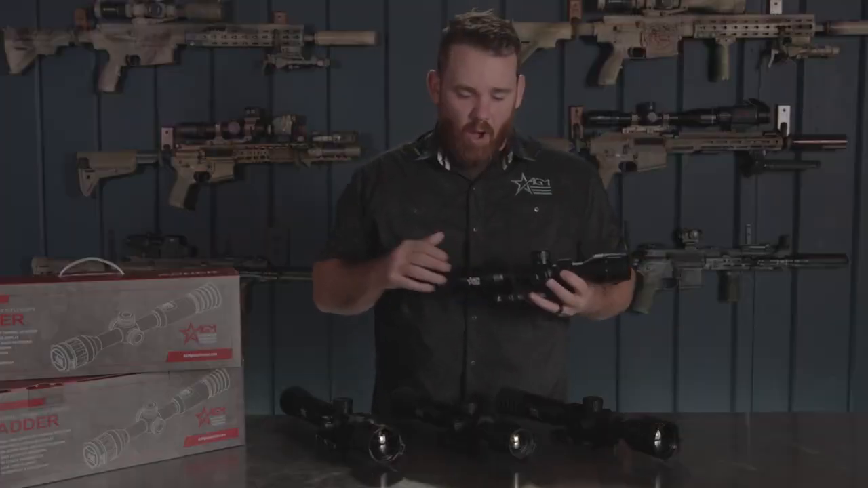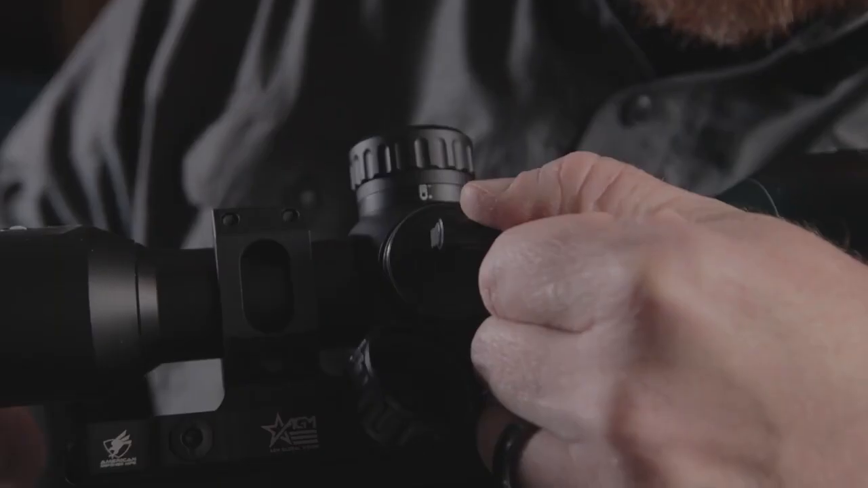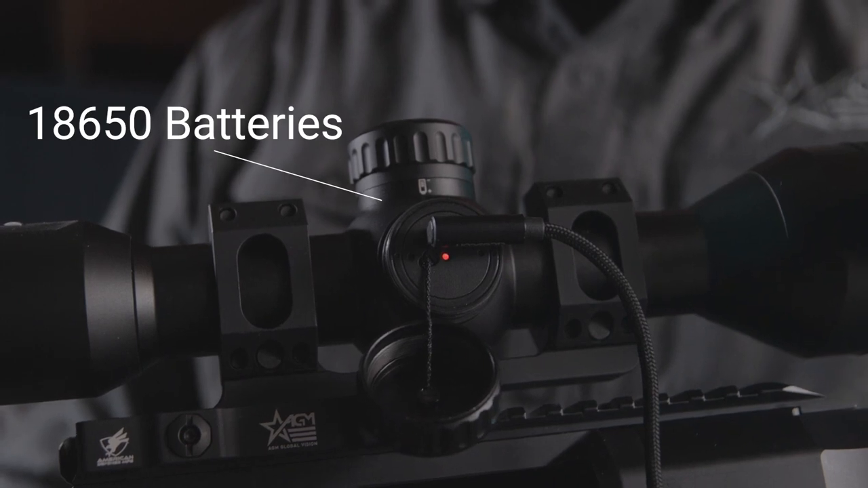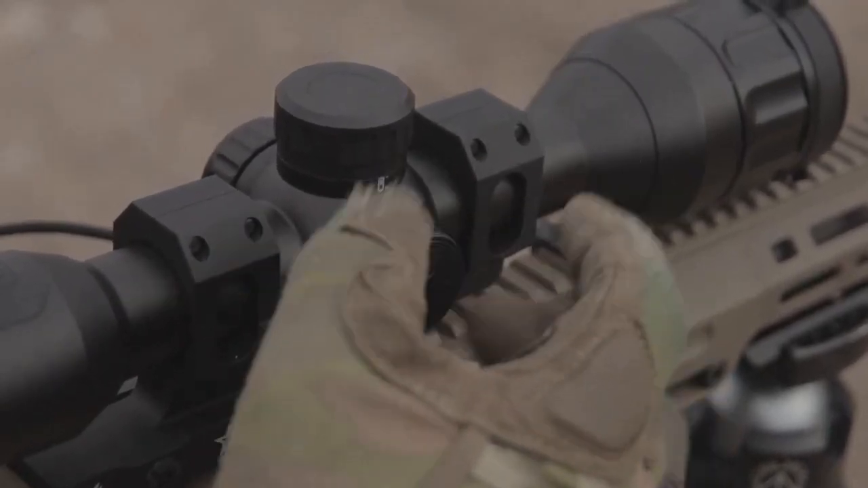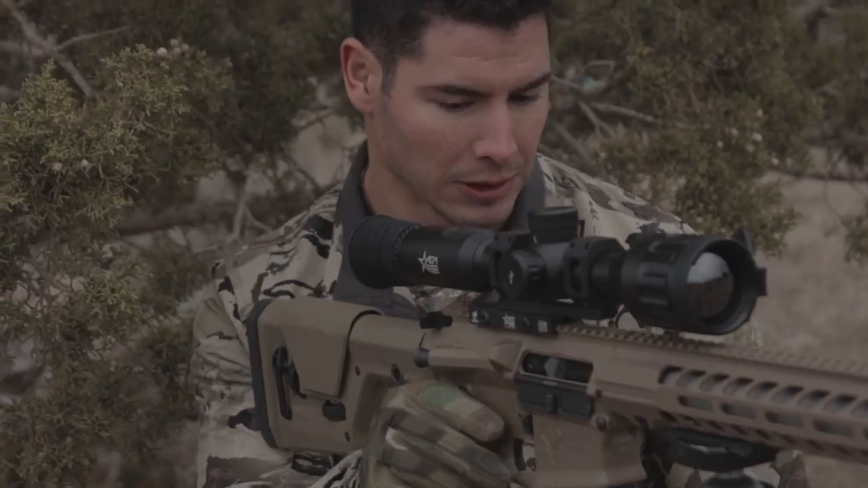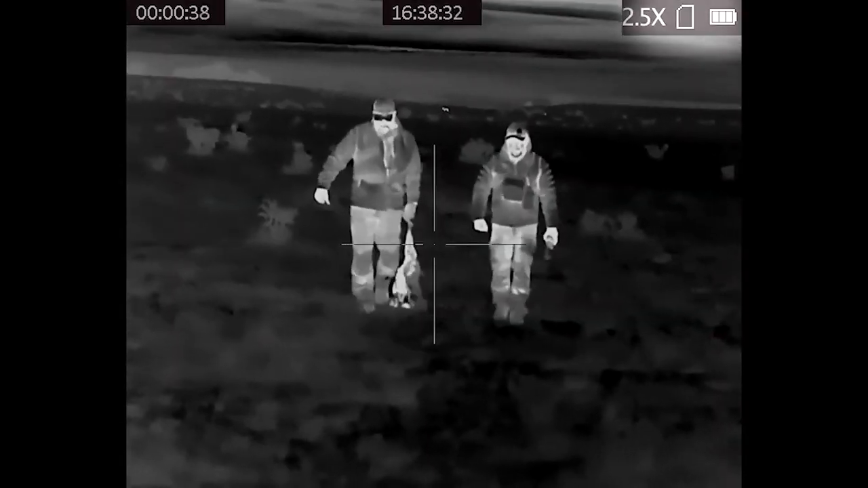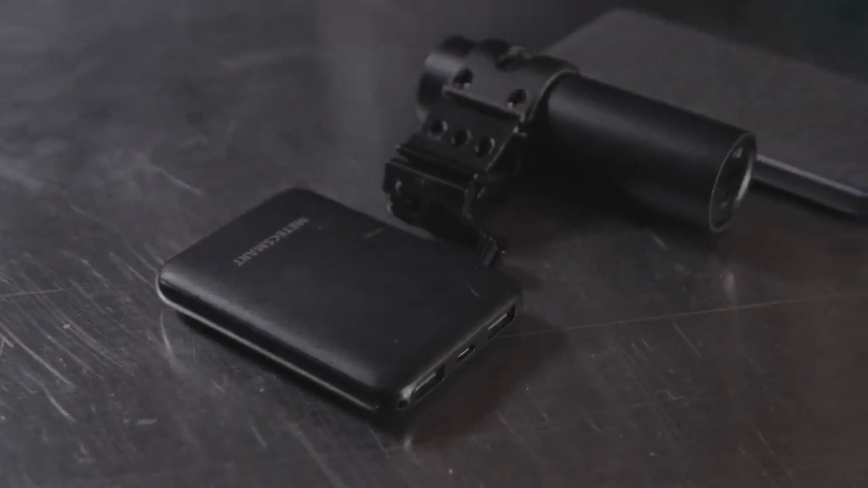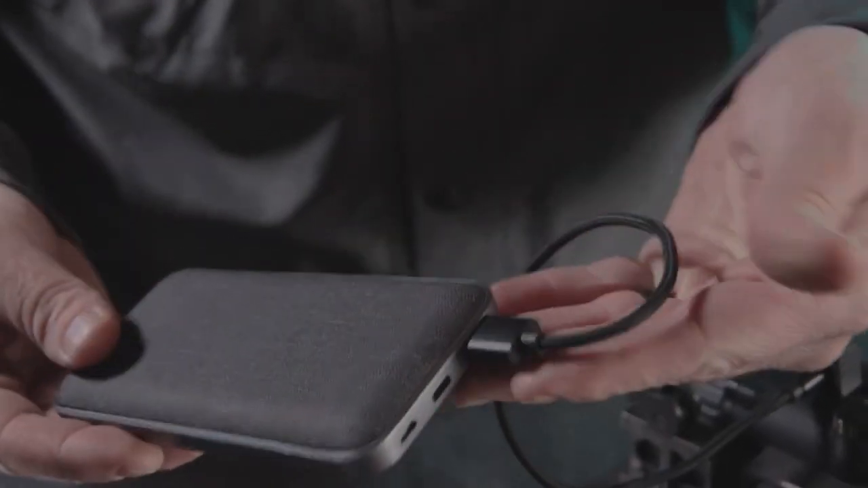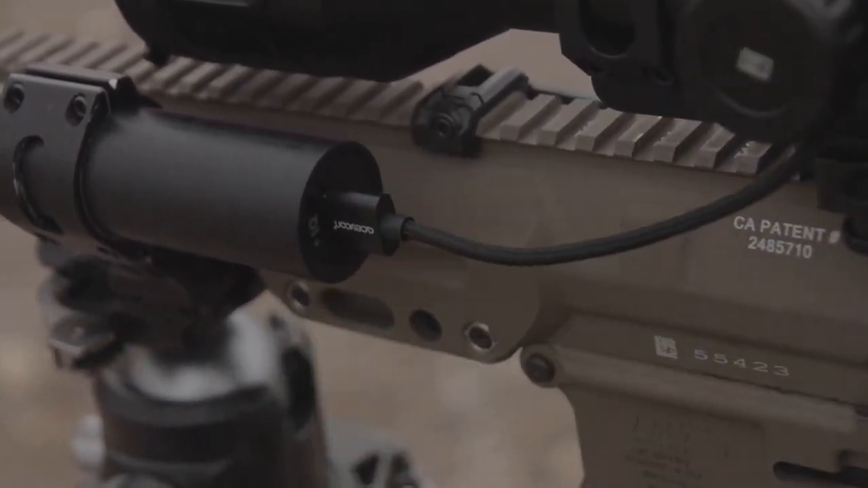Another unique feature about all of the Adders is that they come with two internal 18650 batteries. You can charge these with the cable that plugs right into one of these battery caps, and that charge will last between 14 to 16 hours depending on conditions. I've taken this scope out, we've done coyote hunts, been out with it all night long, never had an issue with that. Of course, if you also want to run an external battery pack in addition to your already 15 hours, you can do that. You can plug in the cable, run it to a battery bank that you've got mounted on your rifle and give yourself even more juice.